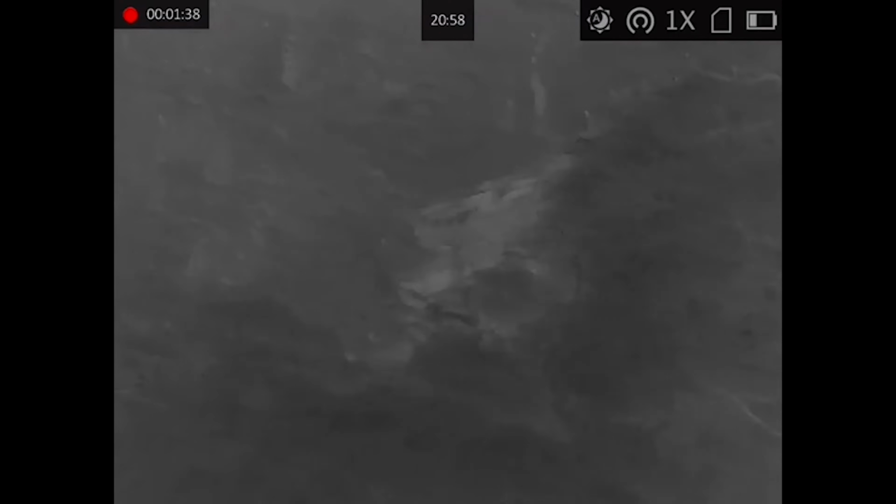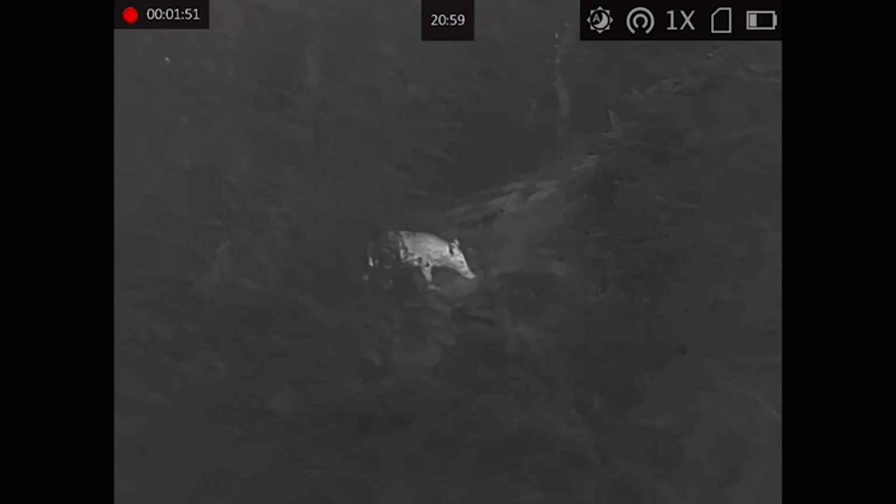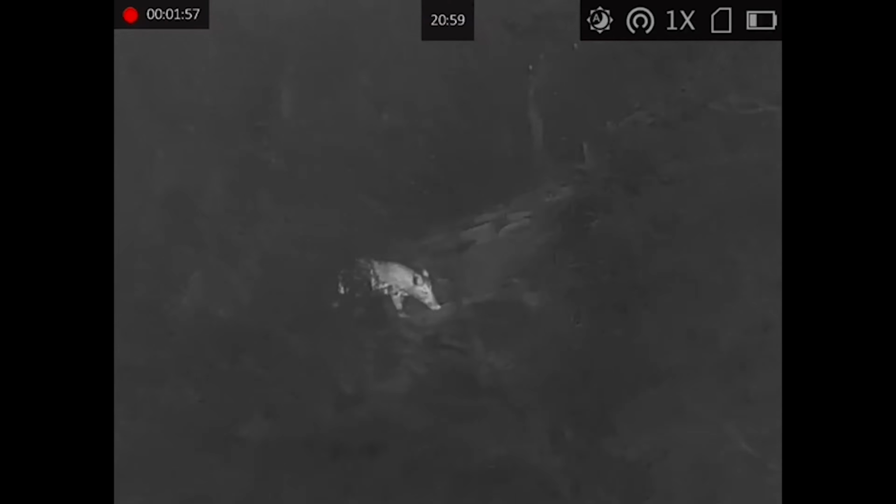Really, really exciting. You can see the small bird up there in the trees actually jumping about, and here she is in all her glory. Quite phenomenal to see for the first time.